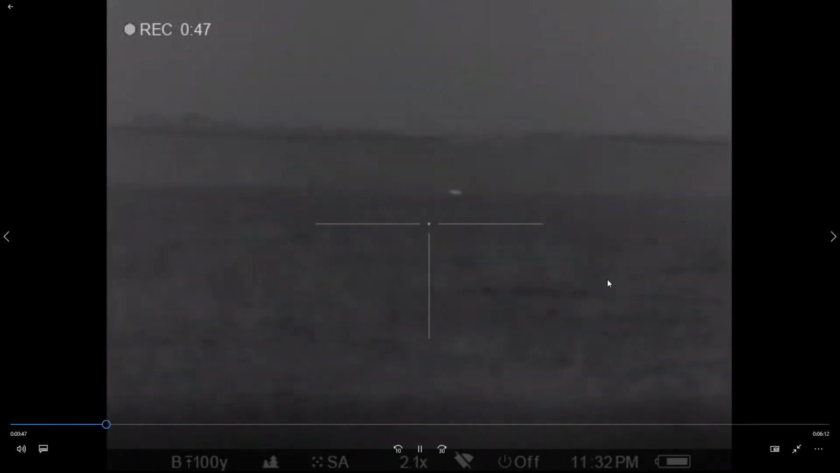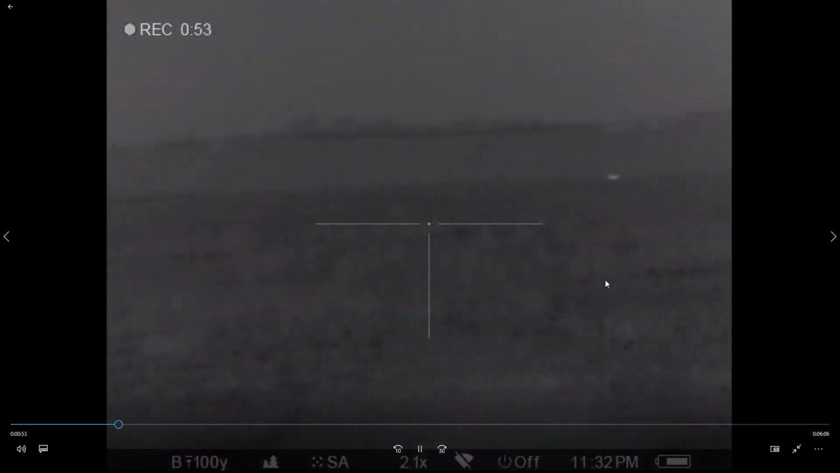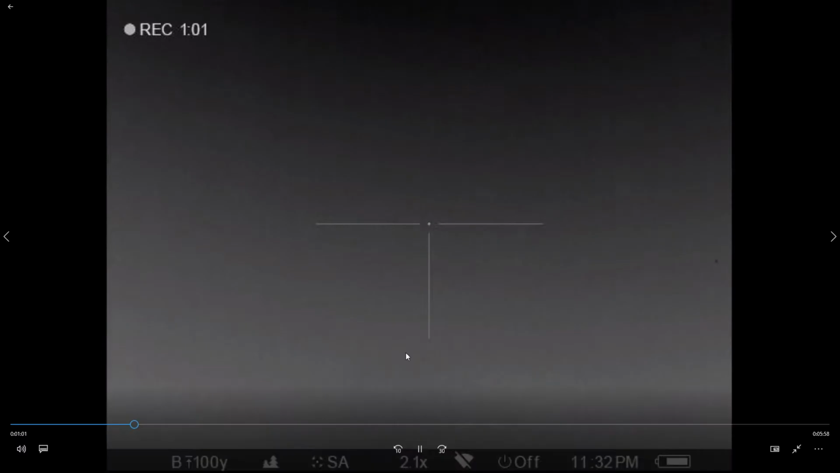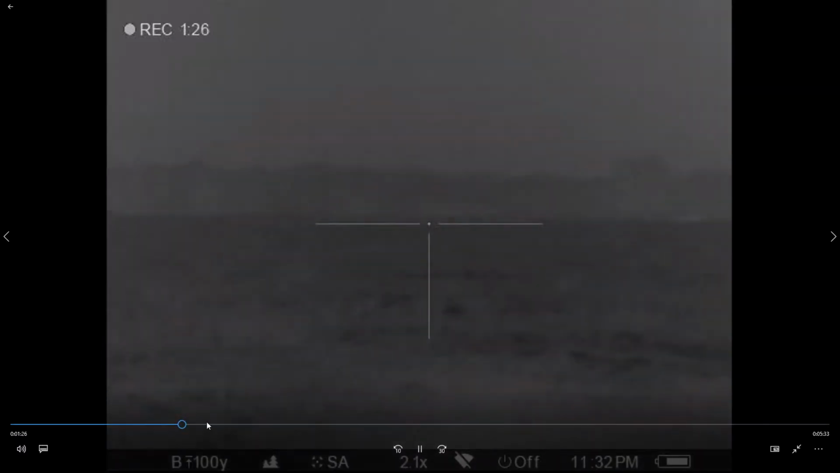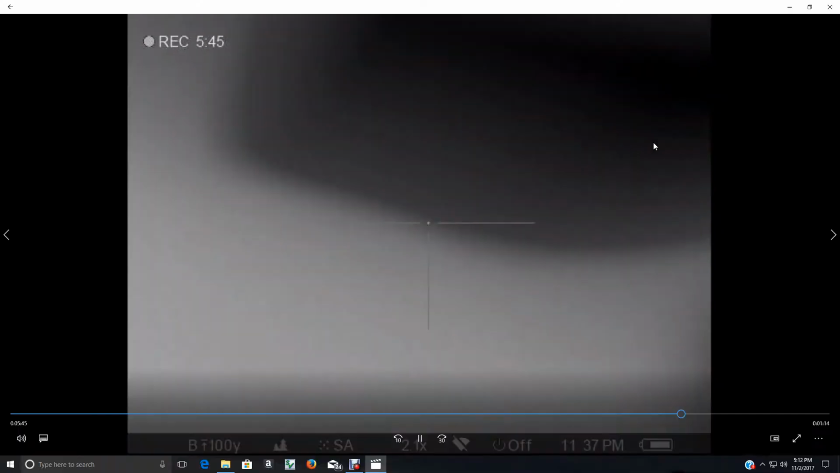I think that if he had not shot another time and had quit shooting, he probably could have snuck up on this other bunch and killed one or two of them. But anyhow, if you were growing that wheat field with all them dad blasted hogs in there, I think you'd shoot as much as you could yourself. So anyhow, let's go on to the next video.